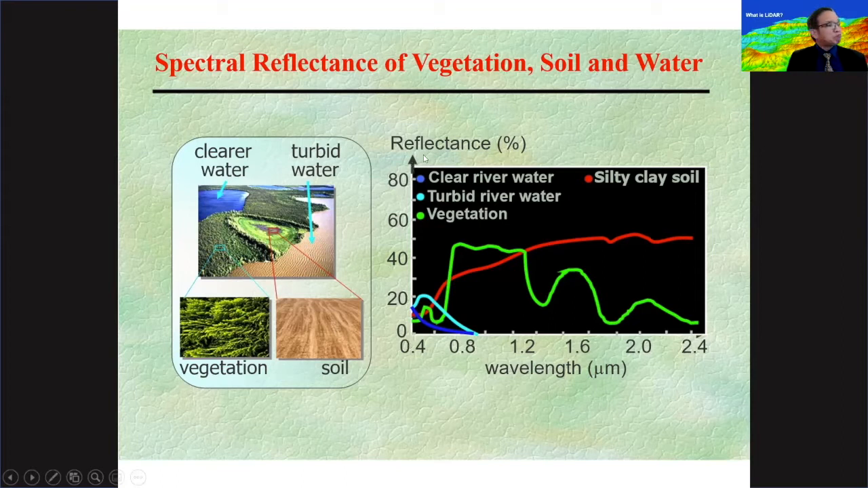Where the y-axis gives you the reflectance, or the amount of radiation that's reflected back by a specific object. So it ranges from 0 to 100% reflectance. And the x-axis here is the EMR wavelength, or the electromagnetic radiation wavelength. So this is shorter to longer wavelengths. And you can see here, the green spectral curve